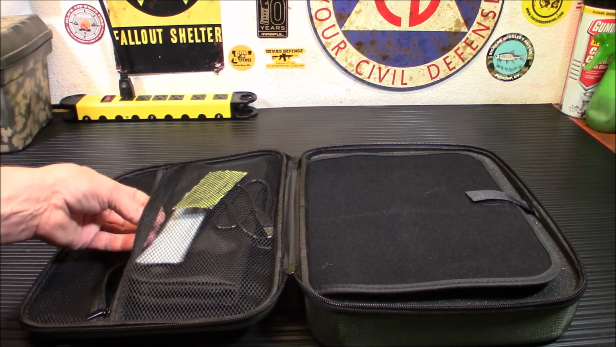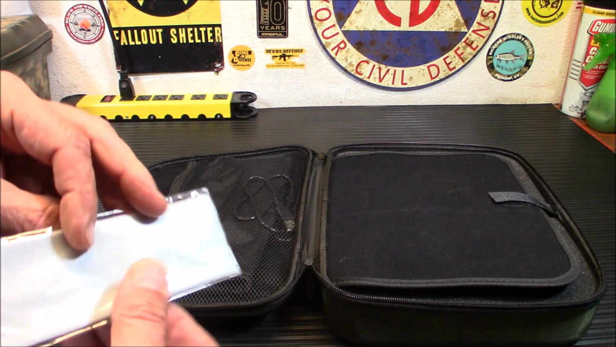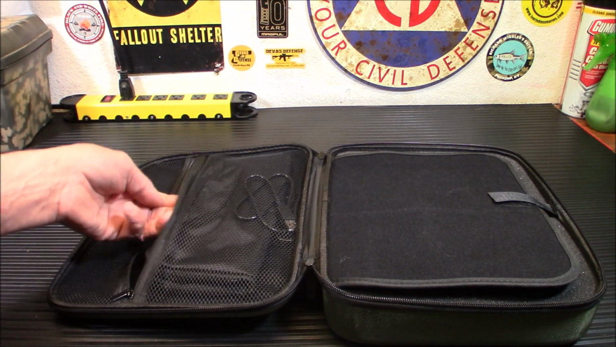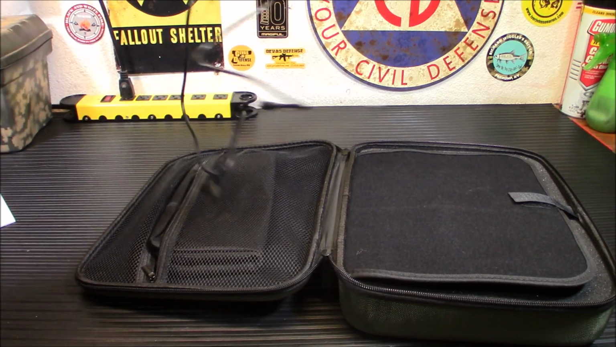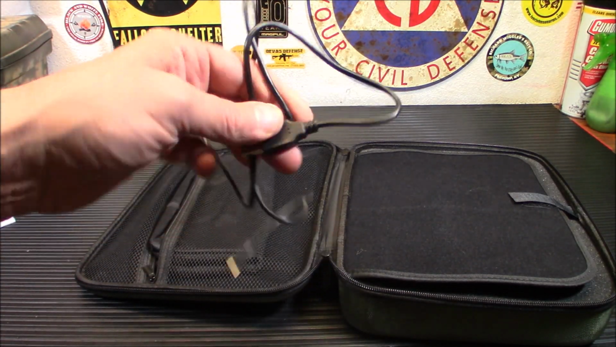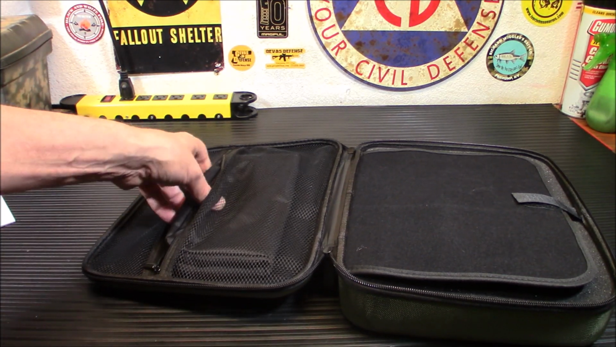Like that part. You do have a thank you card from the company, cleaning cloth, a USB cable for transfer of data, if I can get it out of there, which I've already used, works very, very well. There's nothing to install, plug it in, it works. And the other case I was telling you about.